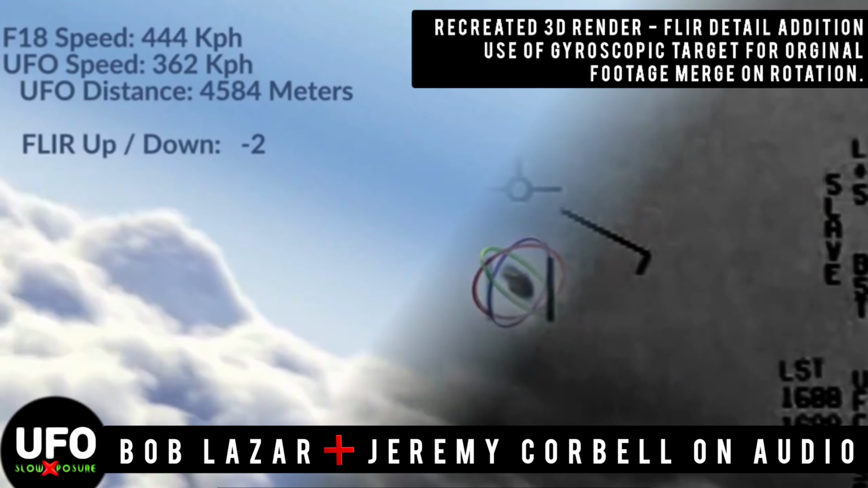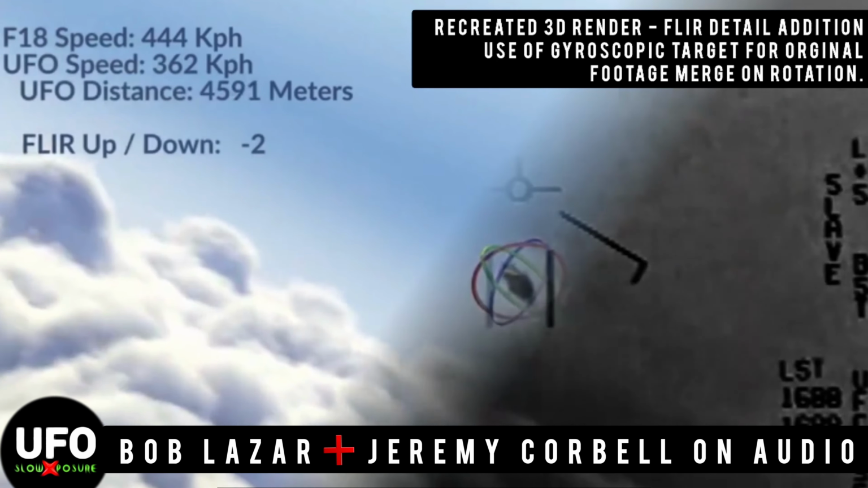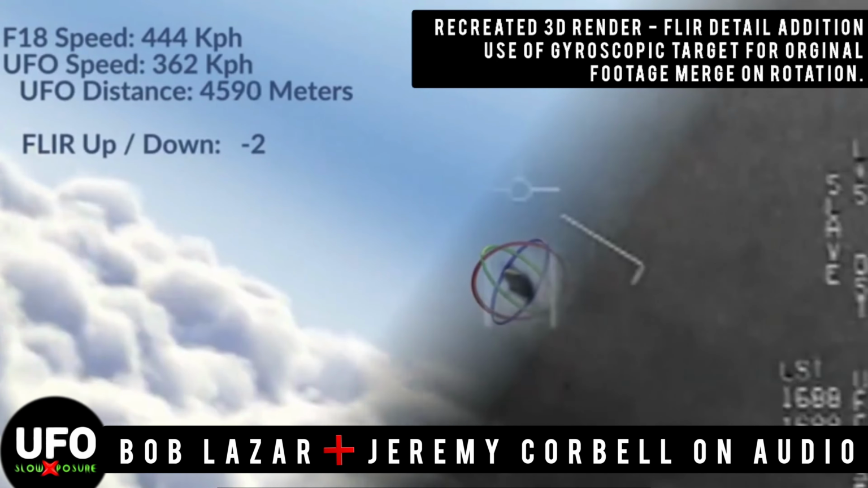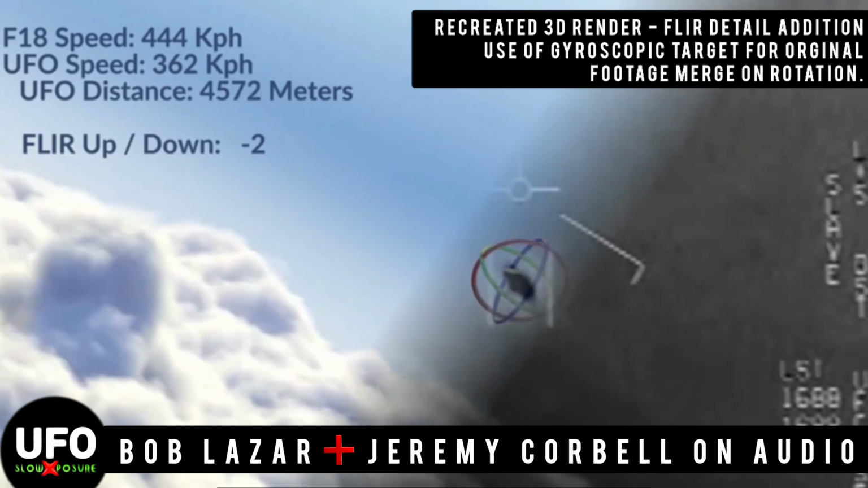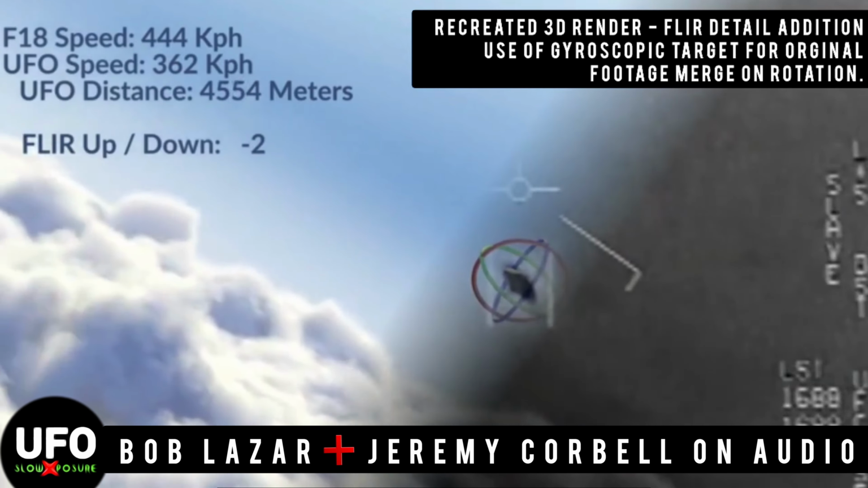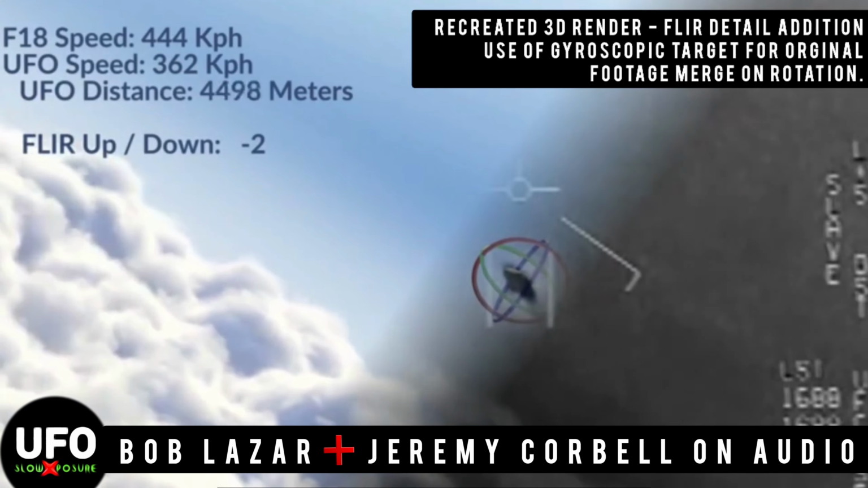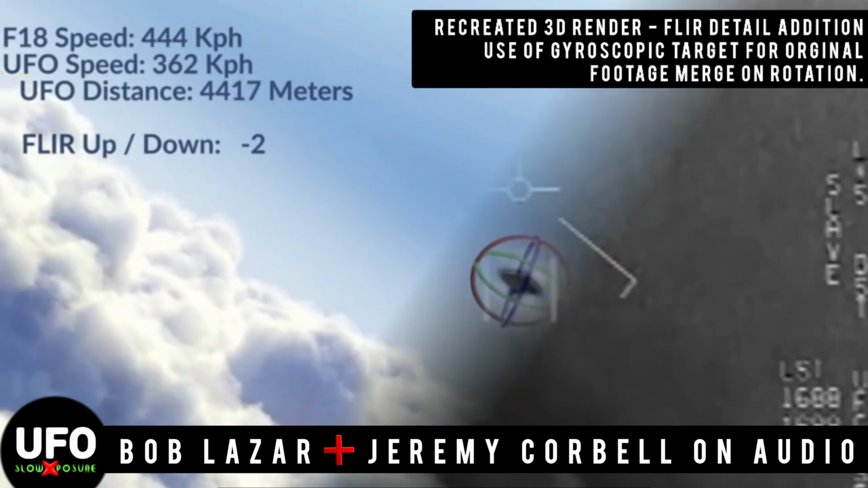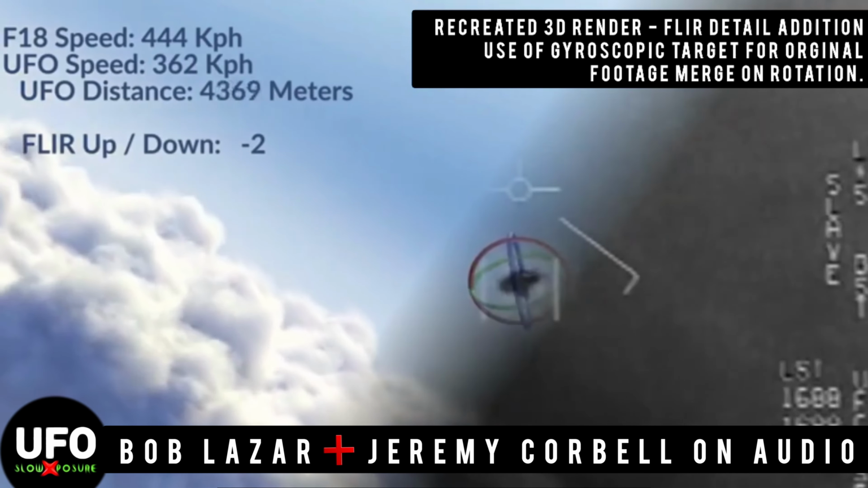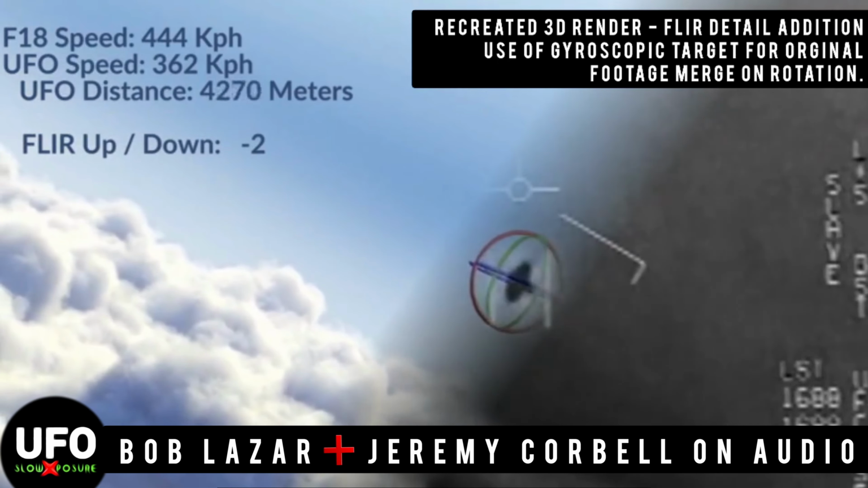Any speed. So the Tic Tac, Commander David Fravor talks about watching this object that was like a Tic Tac, you know, a cylinder 46 feet, whatever, and it would bounce. He said to me personally, like a ping pong ball in a glass. Sometimes it would slow down, and it would move, and it didn't have to slow down. He said, as it went from one point to another, it would bounce off, you know, go one direction and come back.